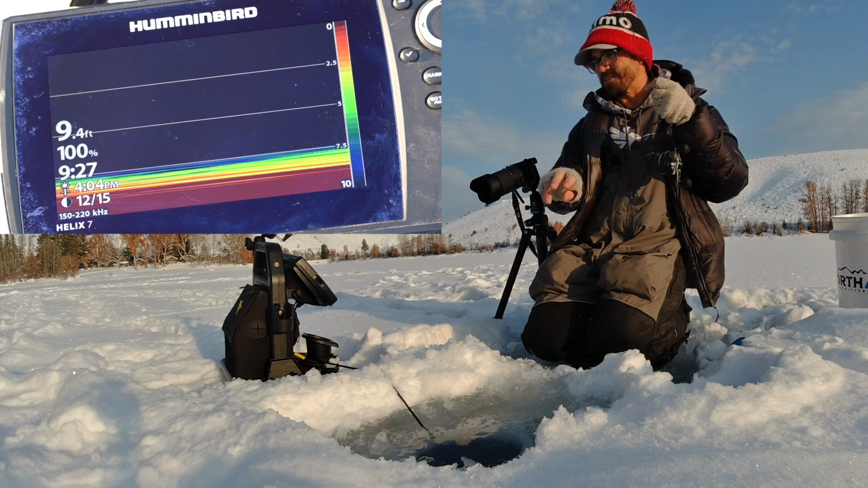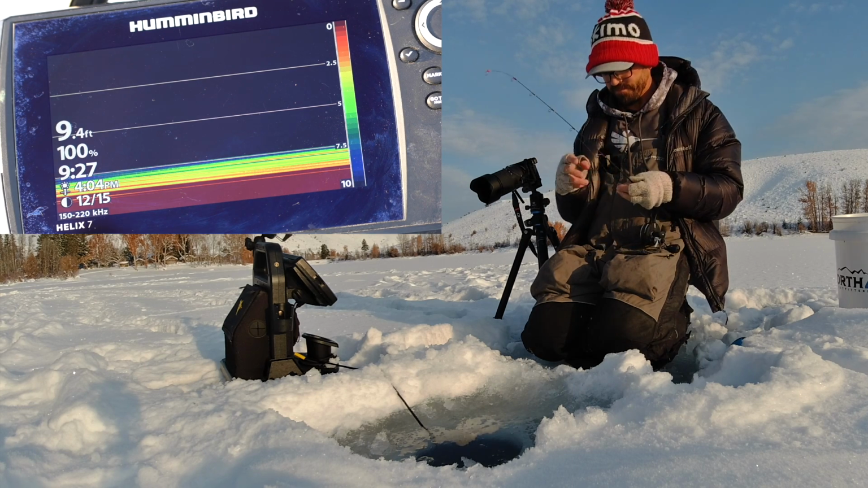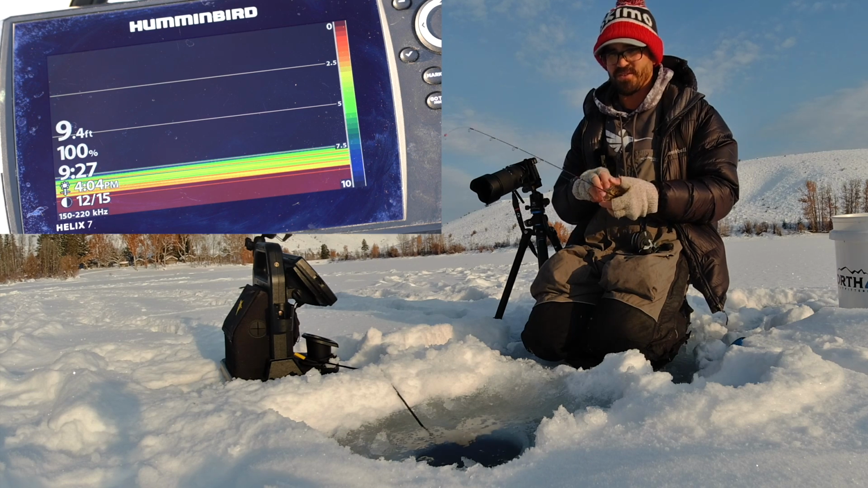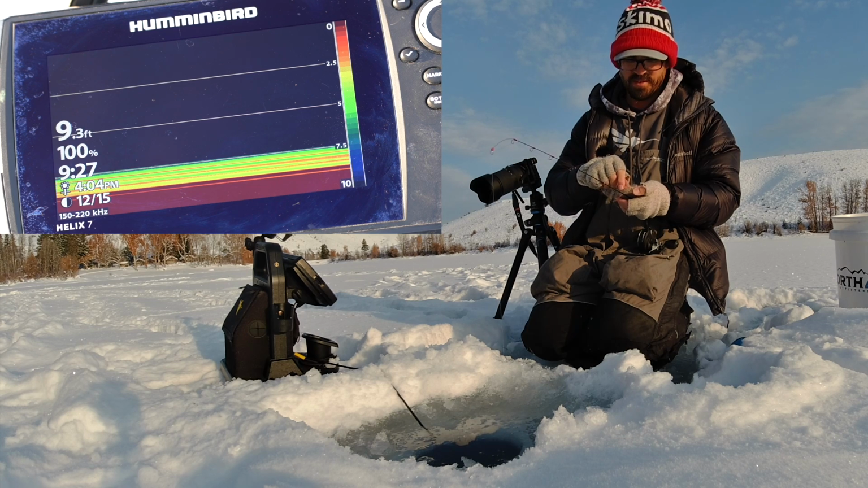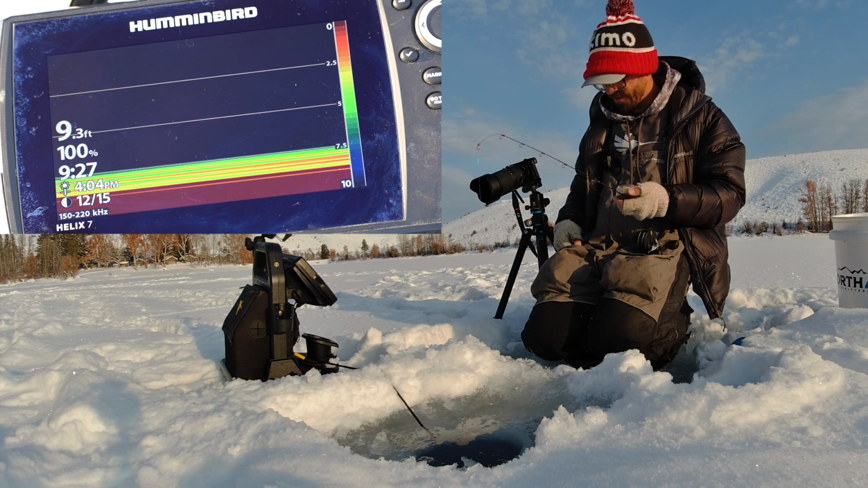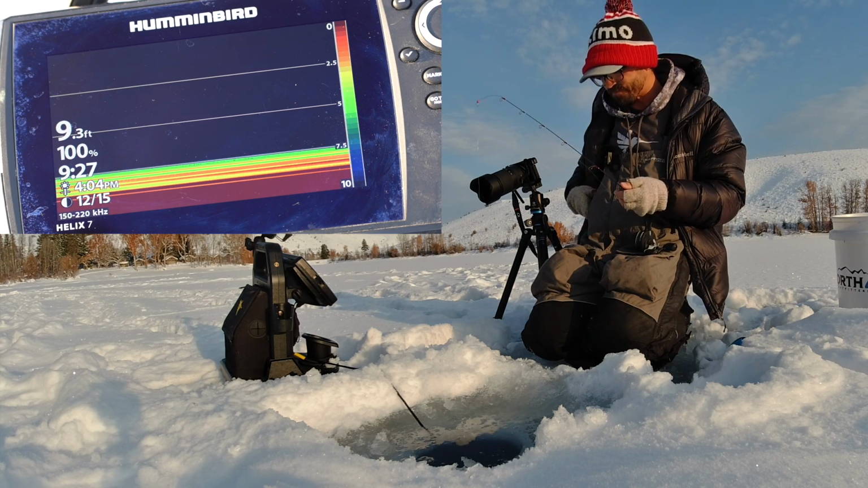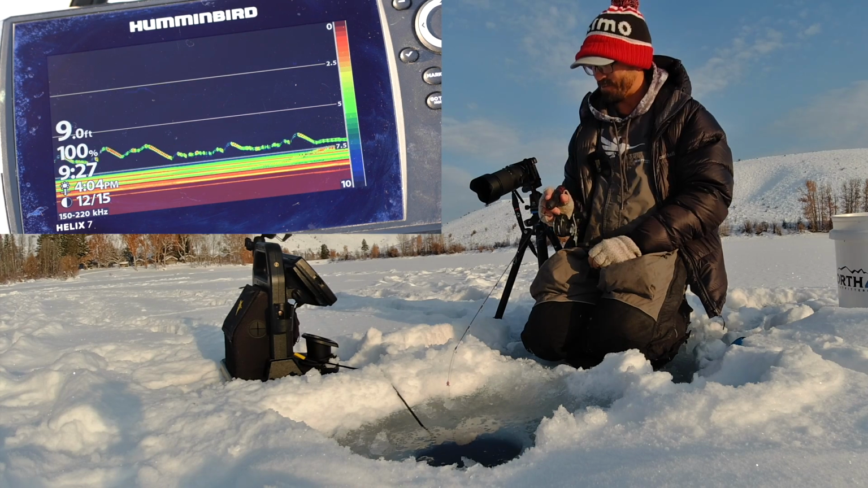Surprisingly, there's a lot these two units have in common. Obviously, they both have sonar. They both have GPS. They both have mapping features. They call that Quickdraw in the Garmins, and they call it AutoChart Live on the Helix. But they both can do the same thing. So that's pretty amazing.